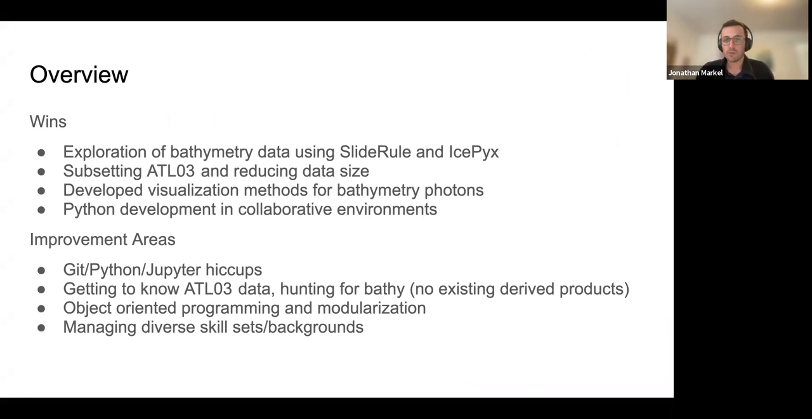So, just a couple quick wins from this week. I think we did a pretty significant amount of exploration of bathymetry data in a variety of diverse environments, getting a sense of different signal classification pros and cons, and of ICESat-2 bathymetric performance in a variety of areas. As anyone who's worked with ATL03 knows, it can blow up in terms of memory pretty quickly. I think SlideRule in particular has opened up a lot of great avenues for bathymetric analysis using ATL03 without causing too many issues in terms of local memory, and that's been really great.